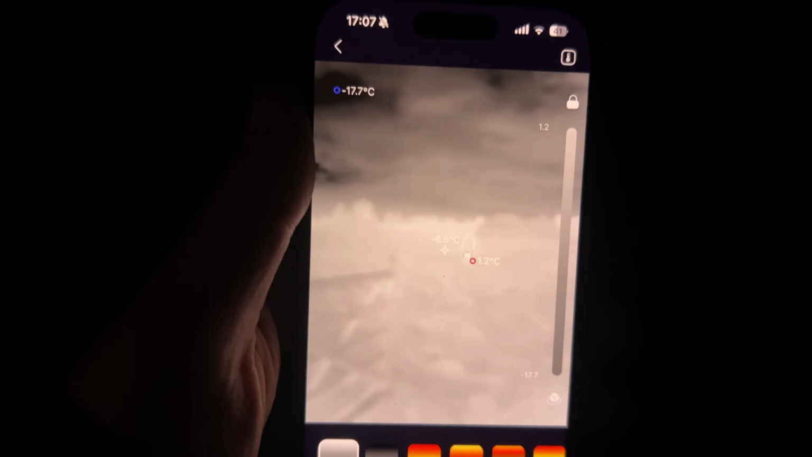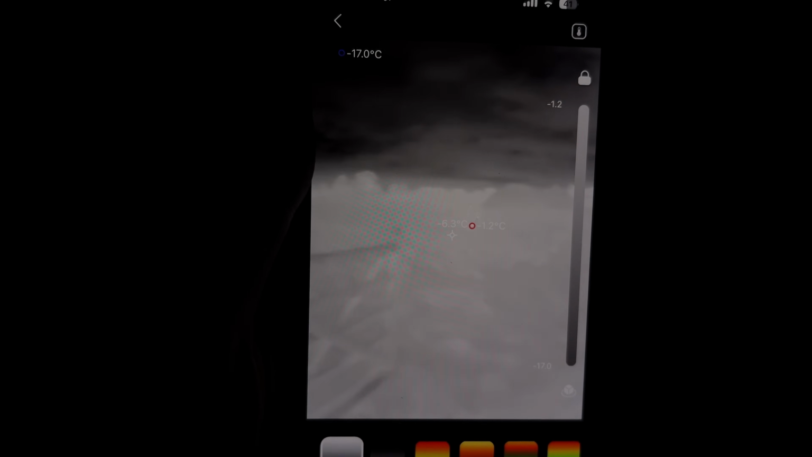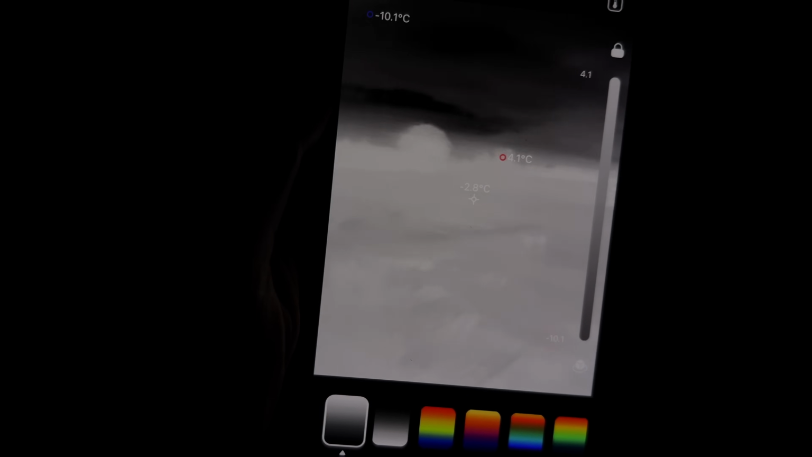Obviously the camera's not doing it too great justice because of the exposure. I'll lower the exposure a little bit, maybe you can see it. Right, stop. Yeah, so I can see it there. It is detecting a hotspot. So even though I can't necessarily see her outline perfectly, the hotspot there, the red marker, identifies that she's there. So if I move it away, can't see anything. If I scan the camera, it hotspots her straight away. So that is pretty cool.